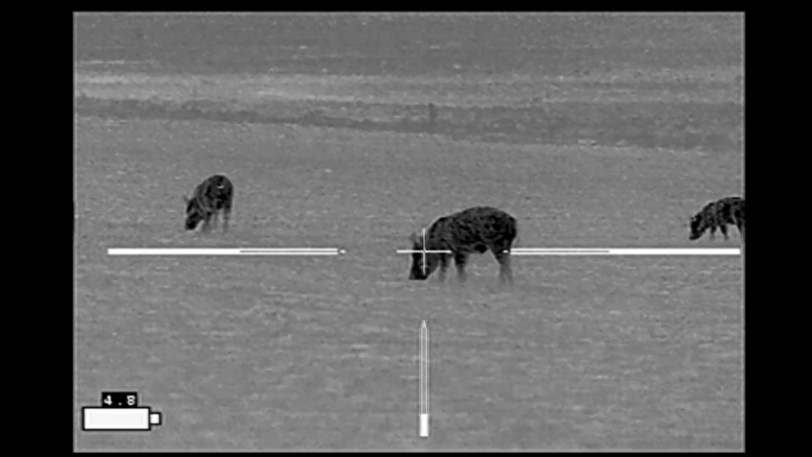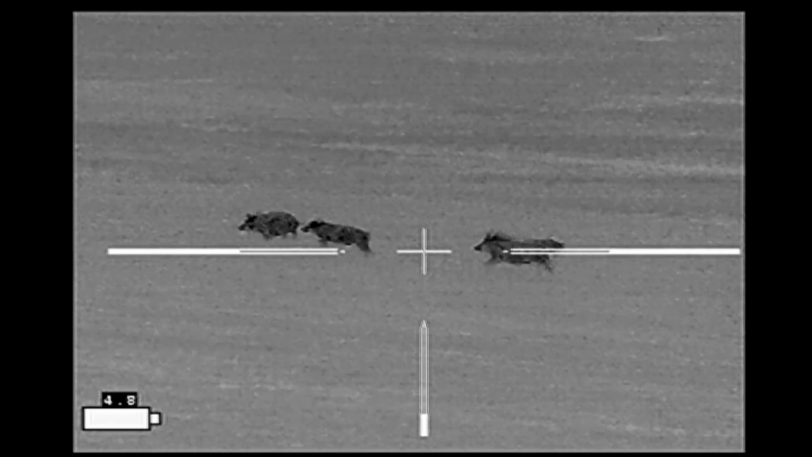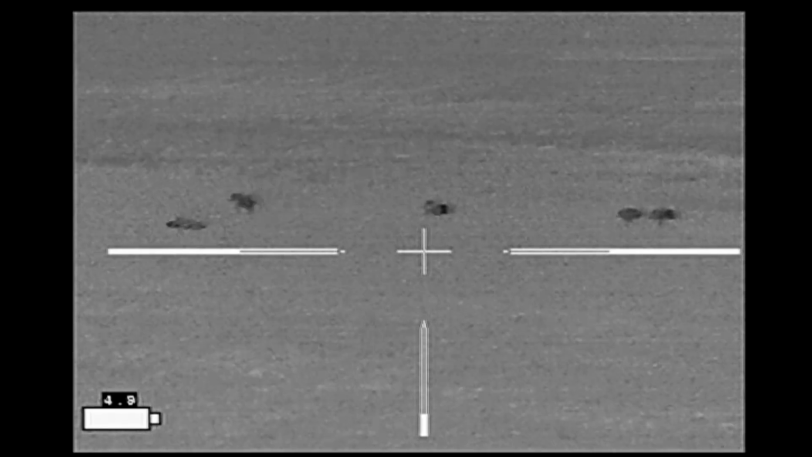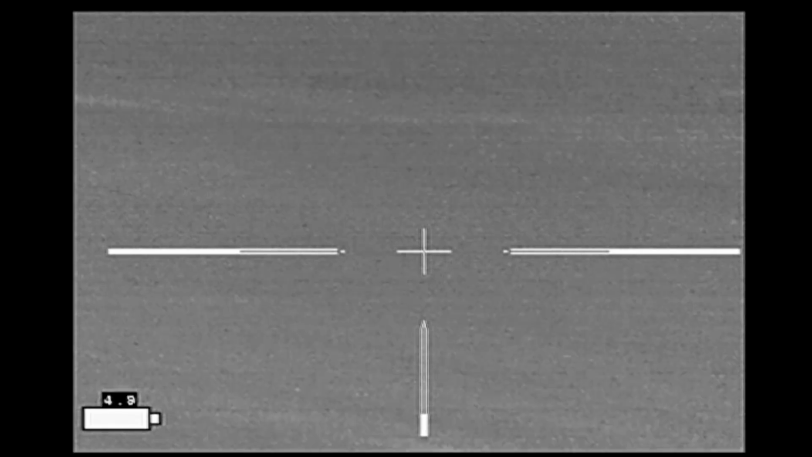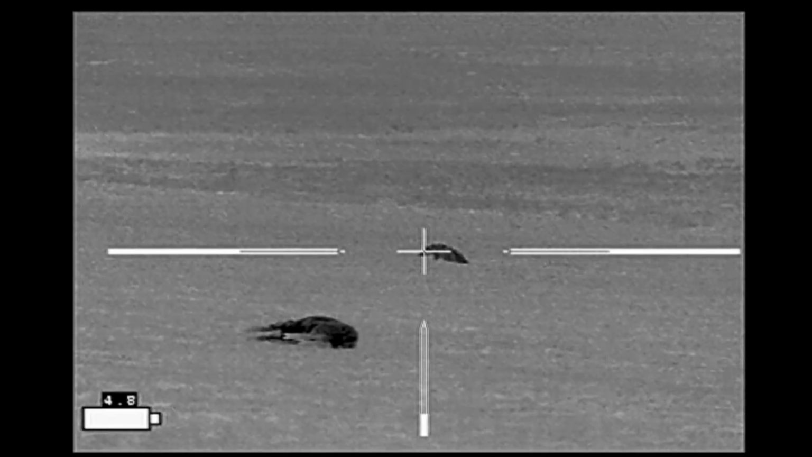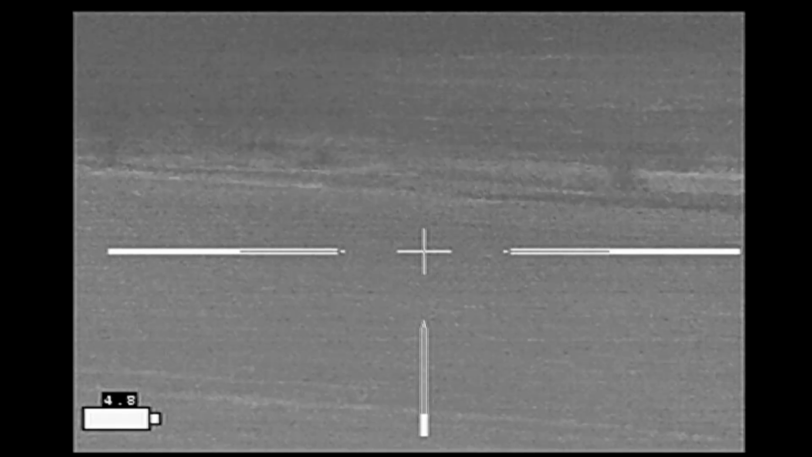Here we go. And it turned out to be a 130-pound boar. And the hogs take off. And I make the second shot. I scan forward, think I'm going to pick up another hog, see the cattle, come back. I'm hearing the one hog screaming. I miss with the first follow-up, but get it with the second one.